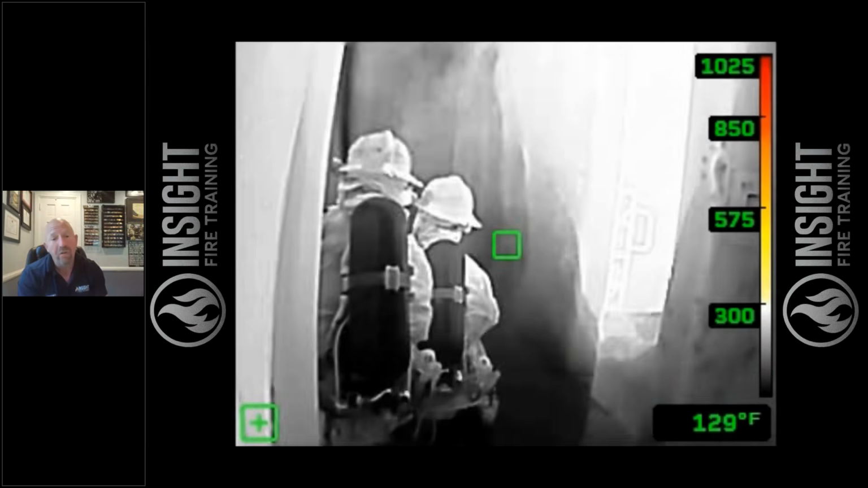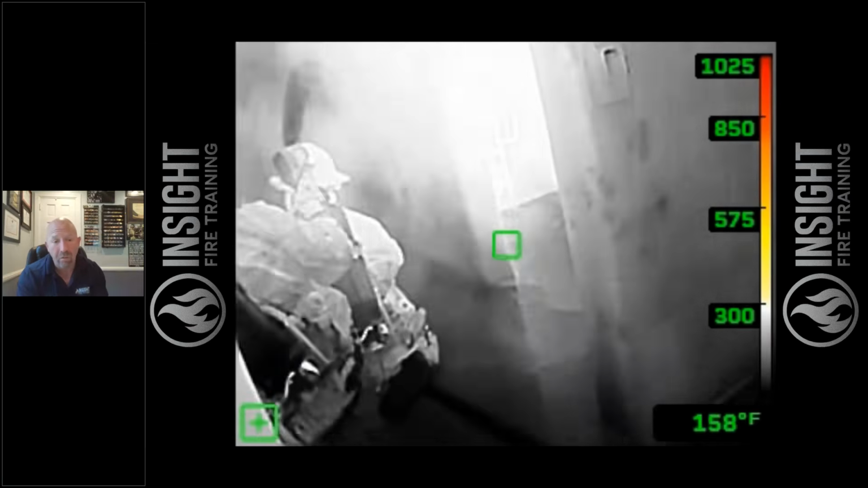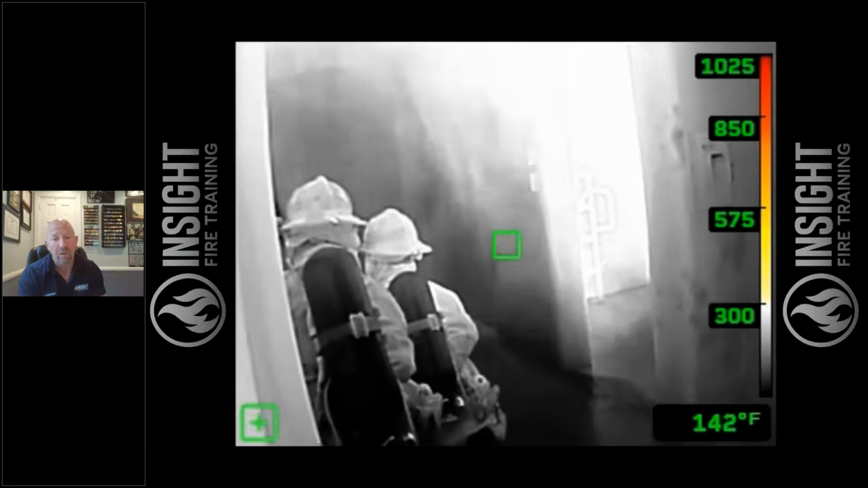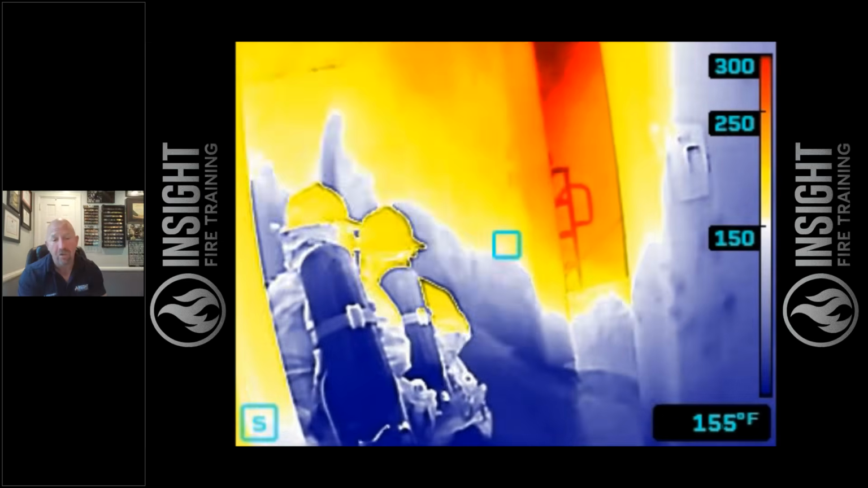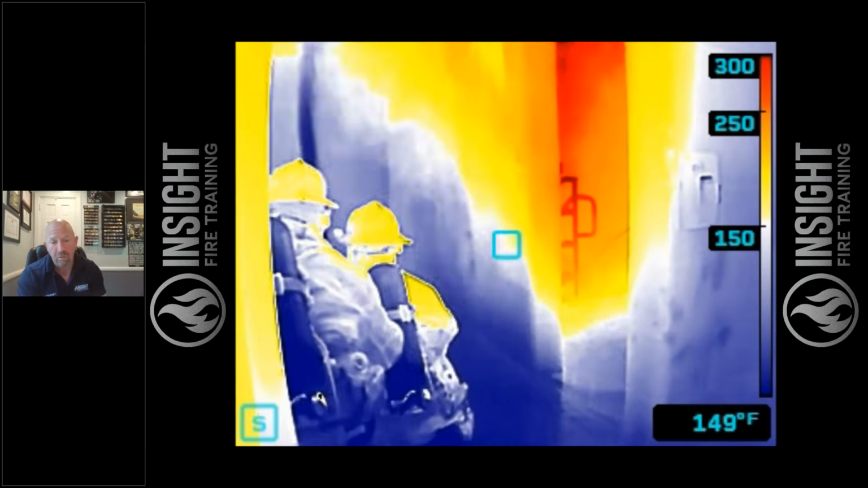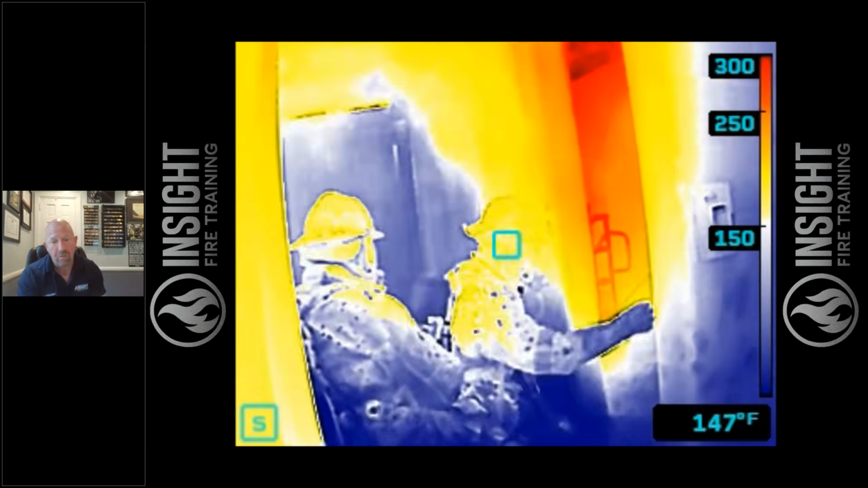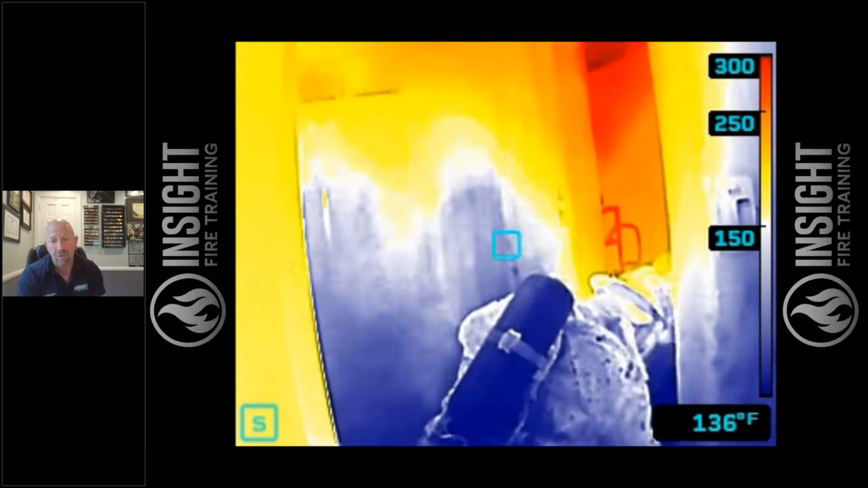You may laugh at this, and the point is not to poke fun at this, but this happens on the fire ground. We correct this in training. They correct it. They see the issue. The problem here is they shut down and crawl in to the throat of the fire, the flow path. He realizes this is to the right. We crawl in here instead of using the reach of the stream first.